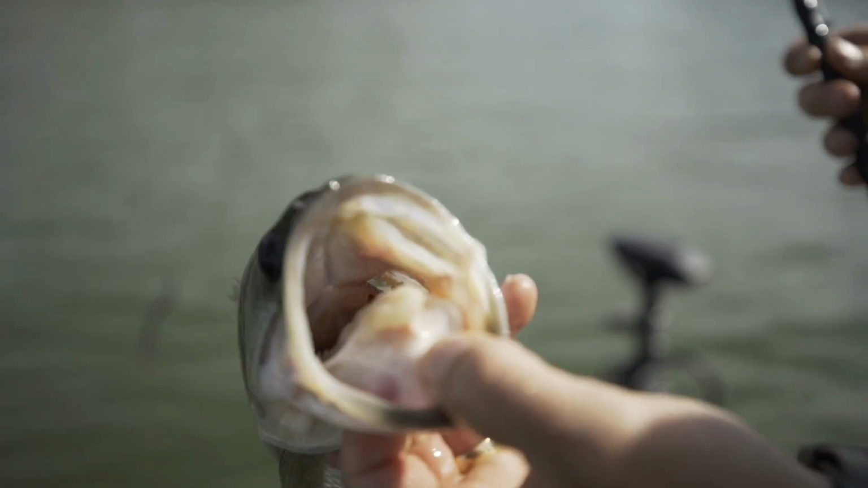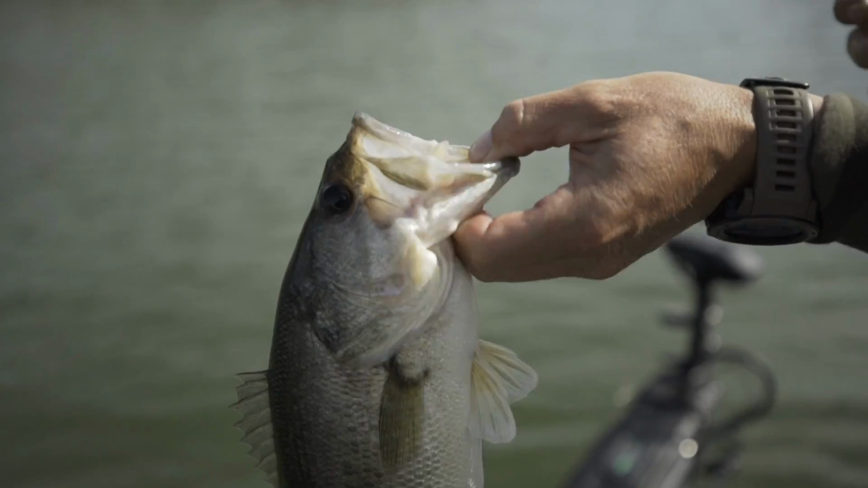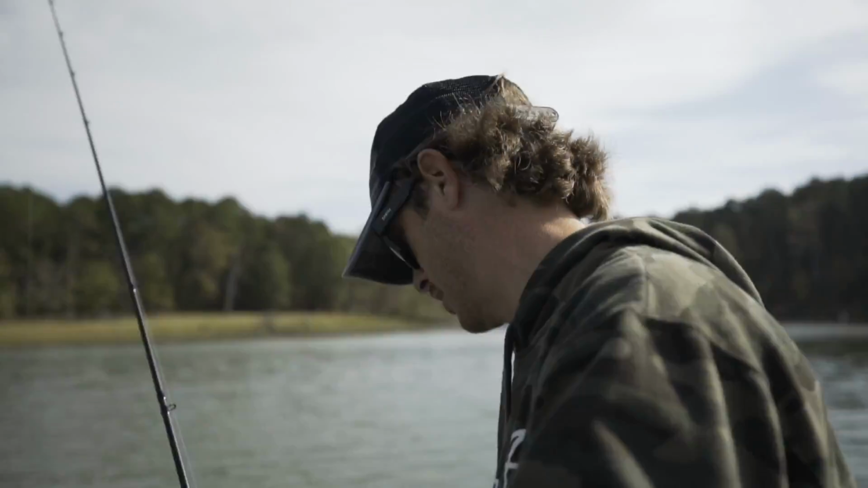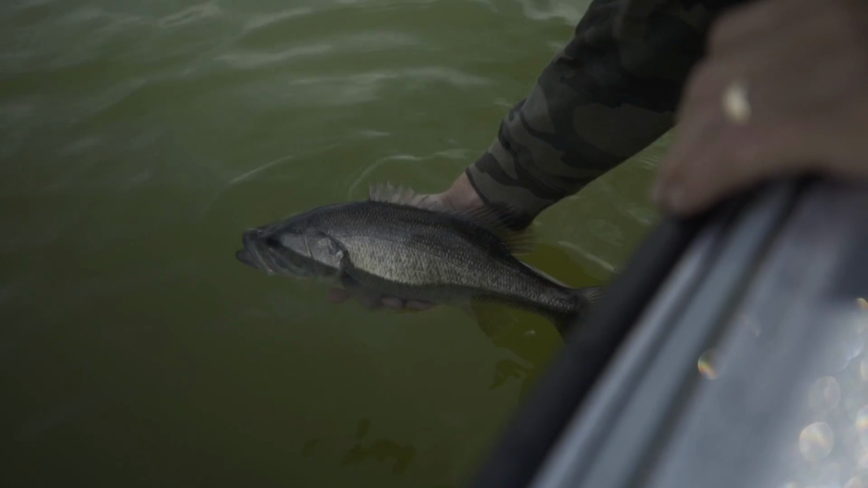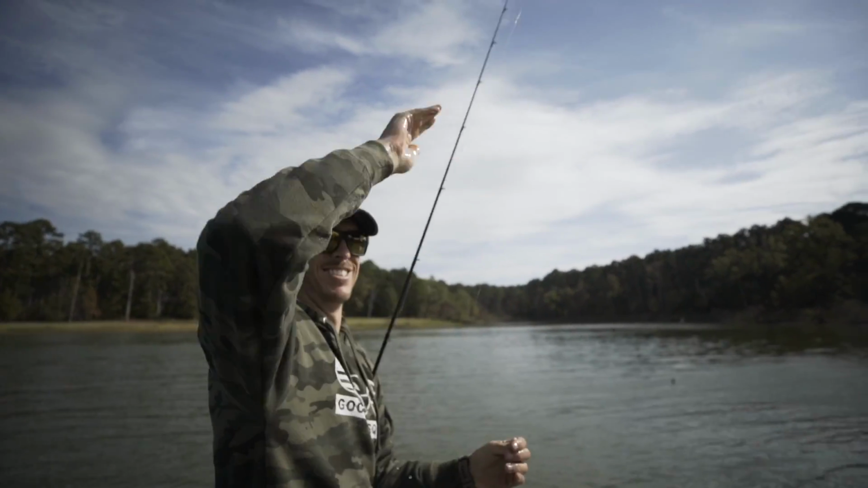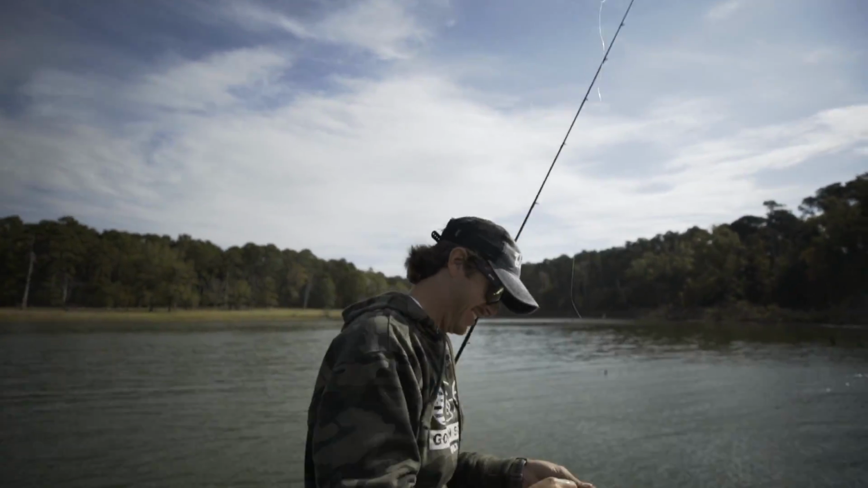2.5 pounder probably. Put him in the well. That's a keeper, boys. Good tournament day starter. But anyway, that's a good, healthy fish. Woo! Yeah, boys! That's what I like to see. Sign of life. There we go.